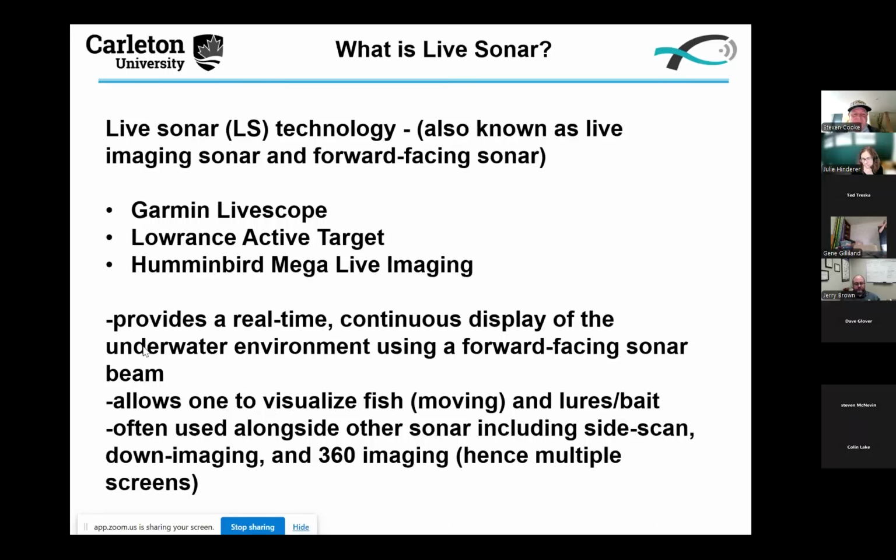Sometimes you'll see people just say, hey, I'm using LiveScope tech. All of these things are more or less the same, and they provide a real-time continuous display of that underwater environment. What's different here, because there have been fish finders on the market for many, many years, is that it allows you to see things move. For example, as fish move through the water column, or your lure or bait moves through the water column, you're actually able to see it.